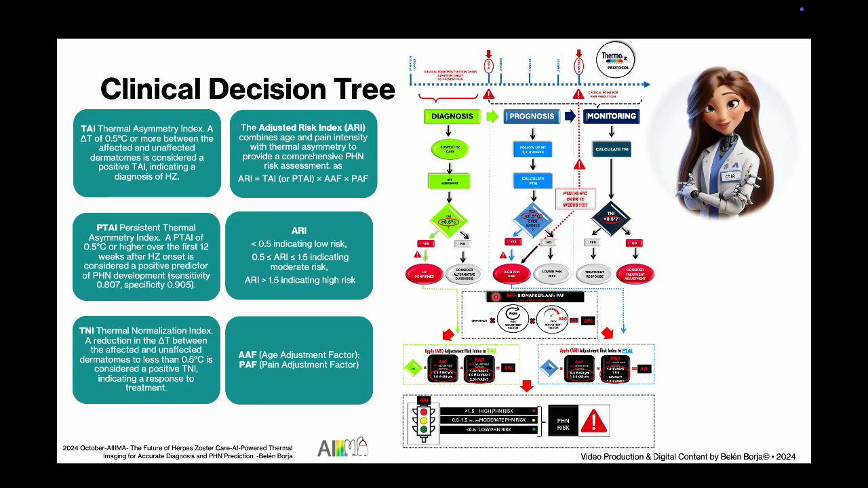And now drumroll, meet our final star, the Adjusted Risk Index, ARI. Our scientific crystal ball. Here's how. Take TAI or PTAI, multiply by age factor, because let's face it, being over 60 is a game changer with that 2.3x multiplier. Add pain factor based on those VAS scores from 1.0 to 2.0, because pain isn't just a number, it's a predictor. Voila, our PHN traffic light system. Below 0.5, green light, smooth sailing. 0.5 to 1.5, yellow light, proceed with caution. Above 1.5, red light flashing, bring out the big guns. And now, let me show you exactly how to put all this into practice with our THERMO-Z protocol.